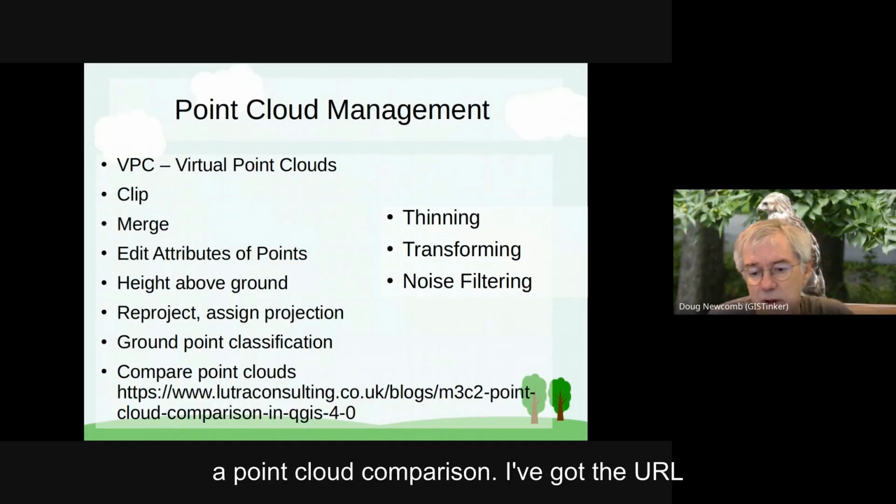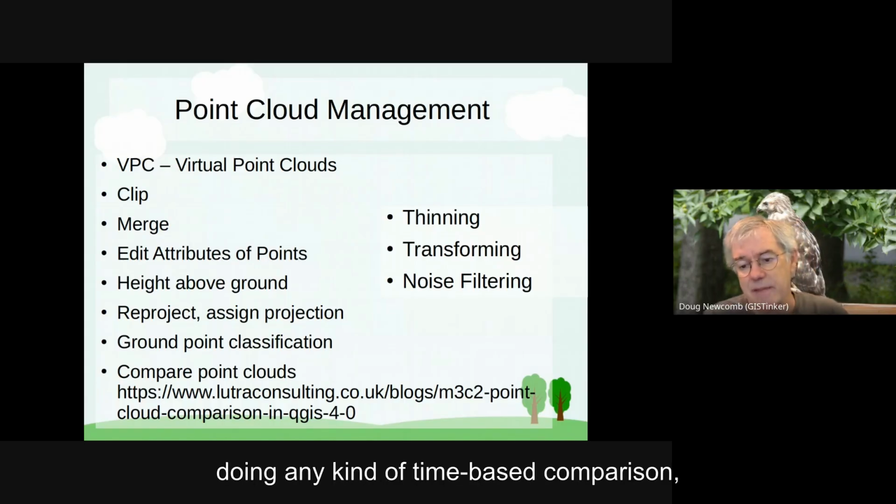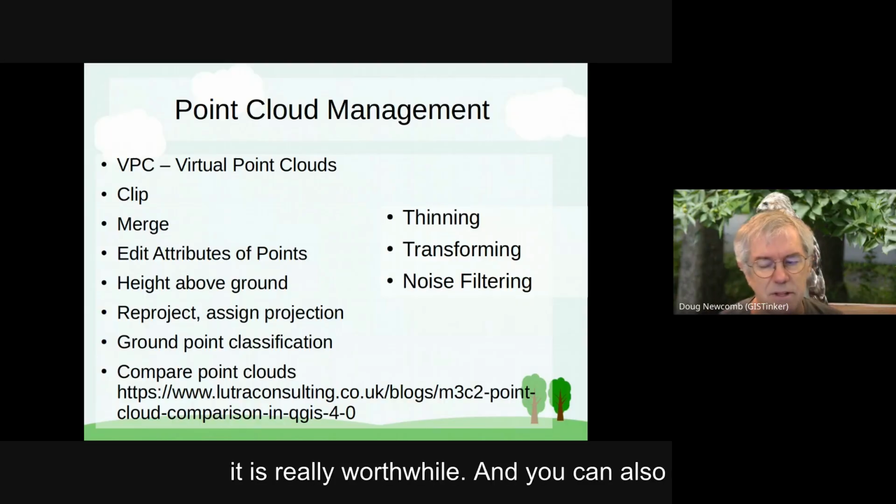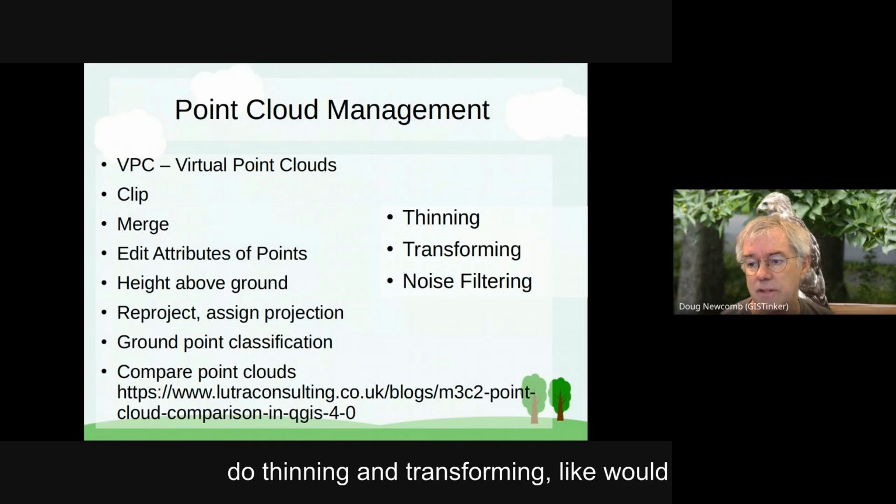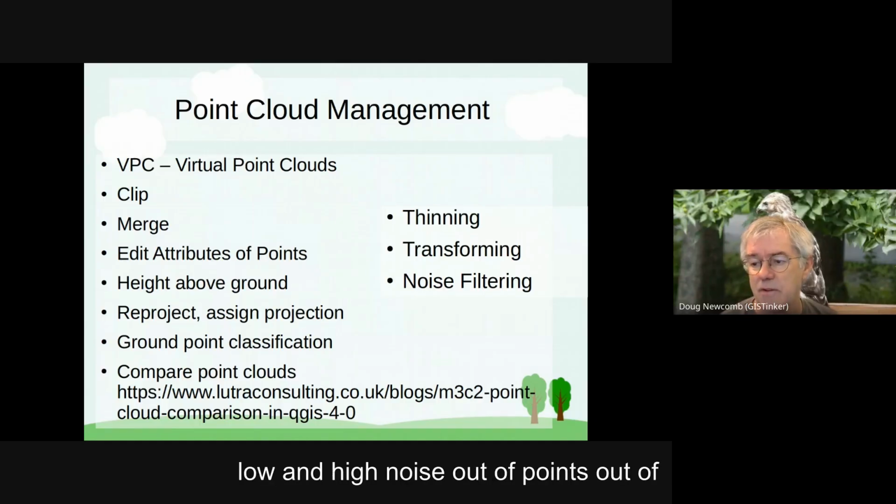And you can do a point cloud comparison. I've got the URL in there to a blog that Xavier put up today about that, and I advise you to really look through it, because if you're doing any kind of time-based comparison, it is really worthwhile. You can also do thinning and transforming, like rotating and moving the point cloud. And you can also do noise filtering to get low and high noise points out of there.